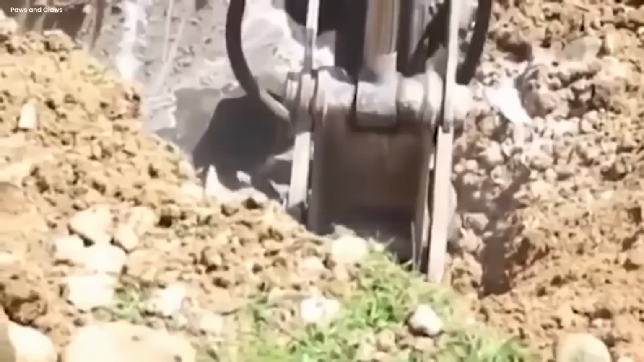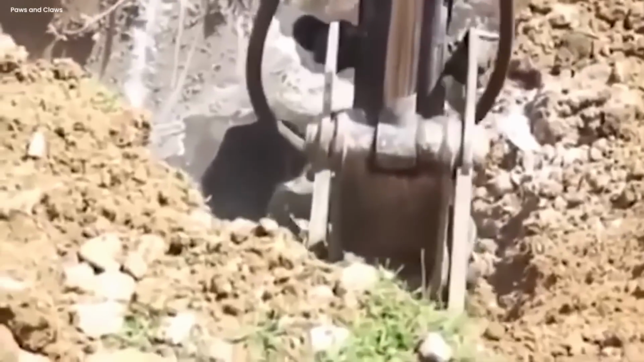The video ends with the bear still howling at the workers, while the machine continues to dig. The video shows a rare and unexpected event that raises many questions and emotions in the viewers.